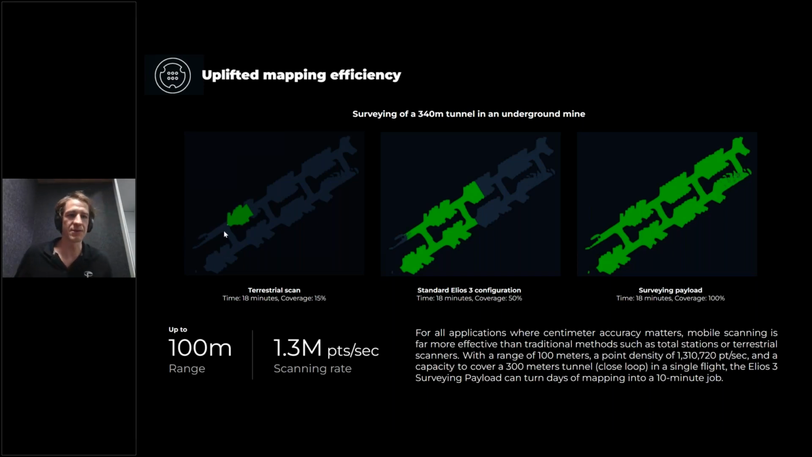And as some of you who are using terrestrial scans know, it would take quite a lot of time to survey such a big asset. And here on the left, you see in 18 minutes our estimates of what you could cover with the Elios 3 standard configuration. You see in the middle what can be covered, and with the surveying payload on the right side, we can cover it all by just flying in the center rather than doing closer captures to the walls, thanks to the improved range and point density.